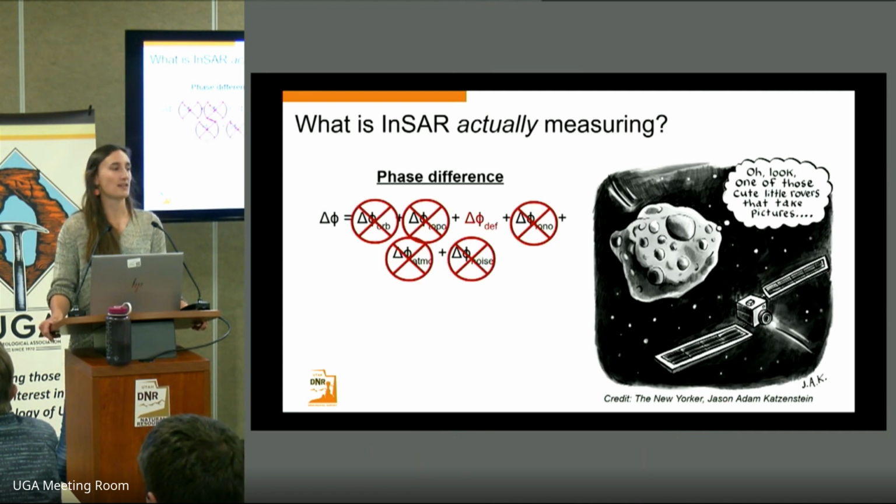During the processing stage, we try and remove or correct as many of these contributions as we can, so we're left over with just the contribution due to ground deformation. And I'll show in some of the subsequent slides some of the signal that may appear, for example, due to that atmospheric phase delay.